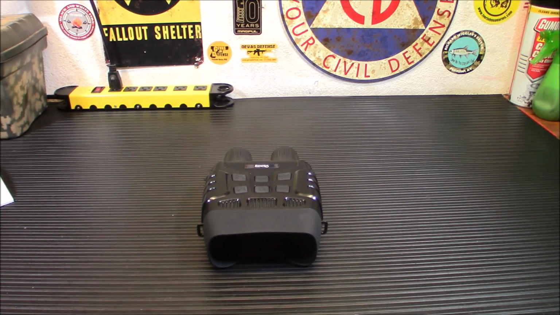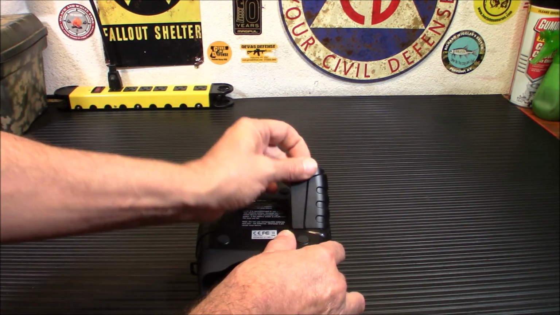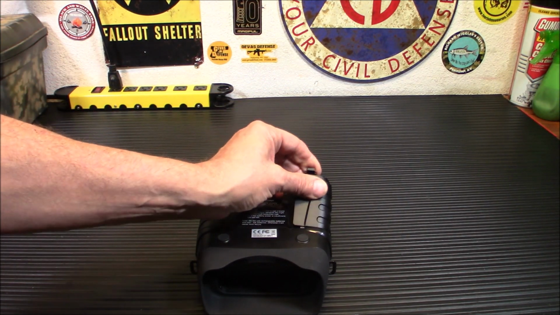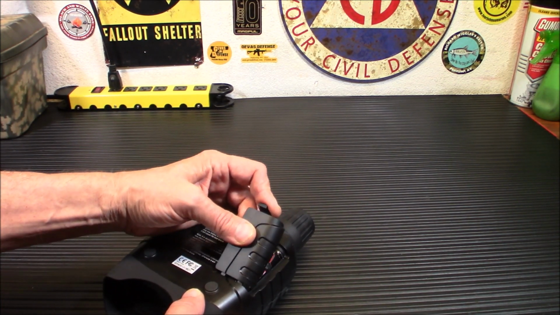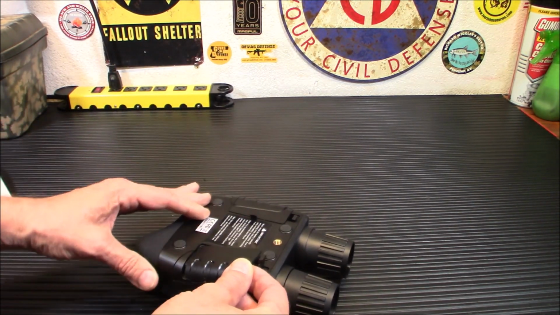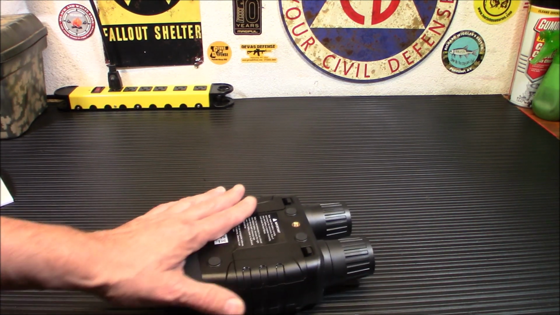So it uses 6 AA batteries, and those are installed on the bottom here. You're going to simply pop this open, and there are your batteries. And I just put some regular cheap batteries in there, some Energizers. You can put rechargeables in there if you want. I know some people are probably going, I'm not putting that in there, right? I want the internal battery to be rechargeable. The problem with that is when that internal battery dies, sometimes that means your unit's shot.